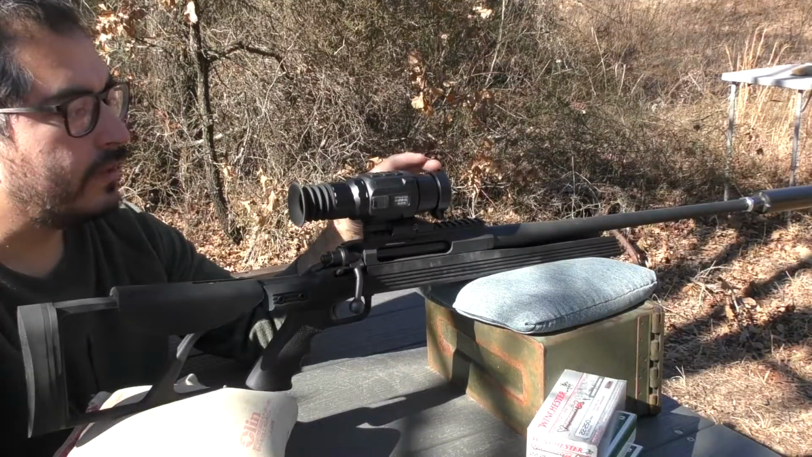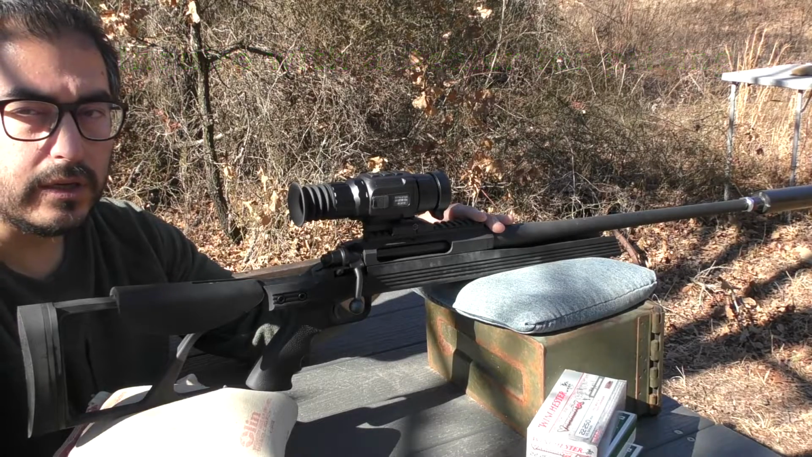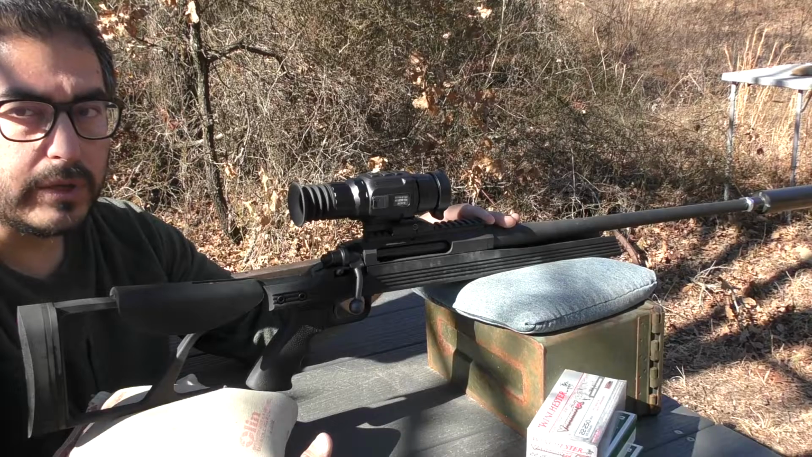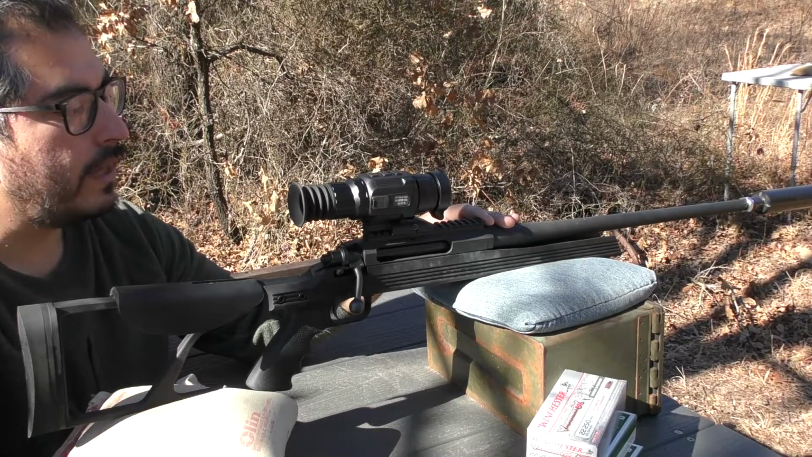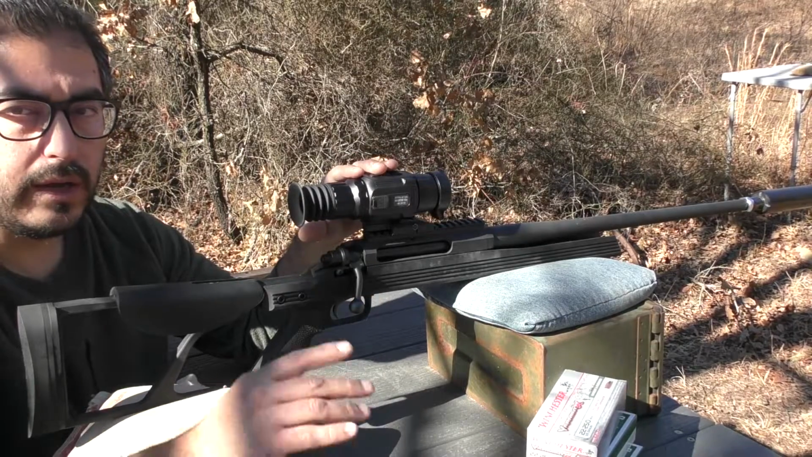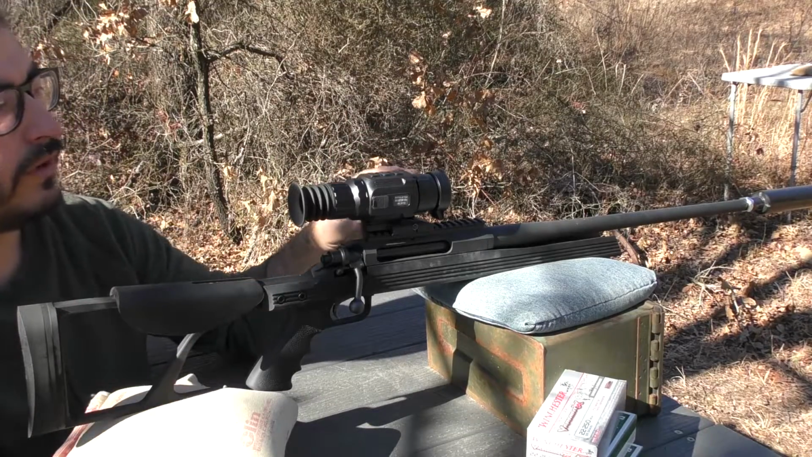So, other than that, pricing, I don't sell these, so you have to check with your dealer and see what the pricing is, but it should be comparable to what the 25 millimeter and 35 millimeter were before. Alright, so with that said, let's go ahead and fire this up, get some video recorded. I'll use the camera over here to get the audio, splice those together to bring you the full effect.